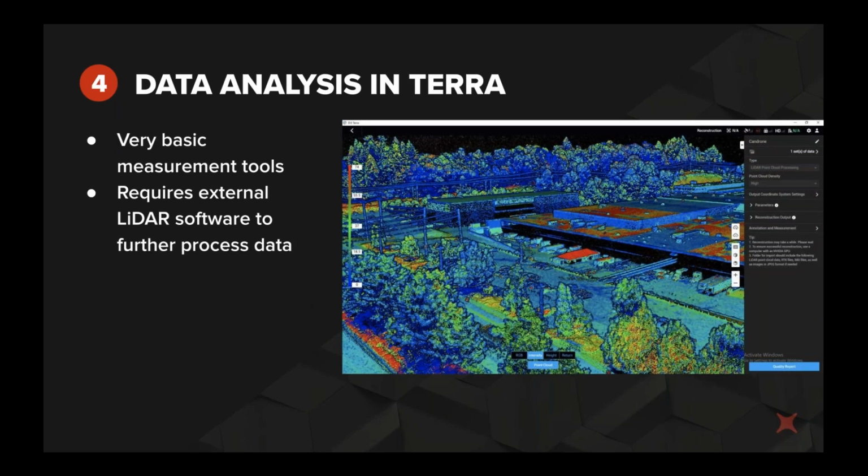So for data analysis, in its current state, Terra is primarily used as a pre-processing software for the L1 in order to generate an LAS file. It only offers very basic measurement tools, like for length measurements, volume, and area.